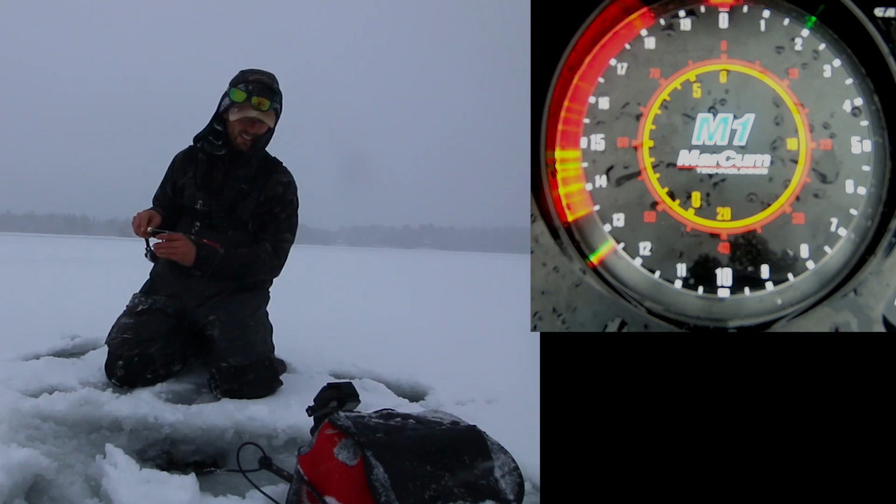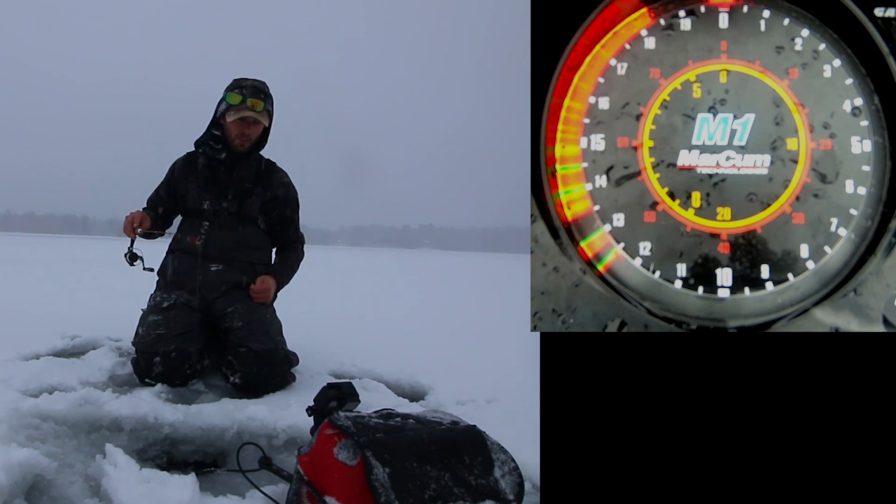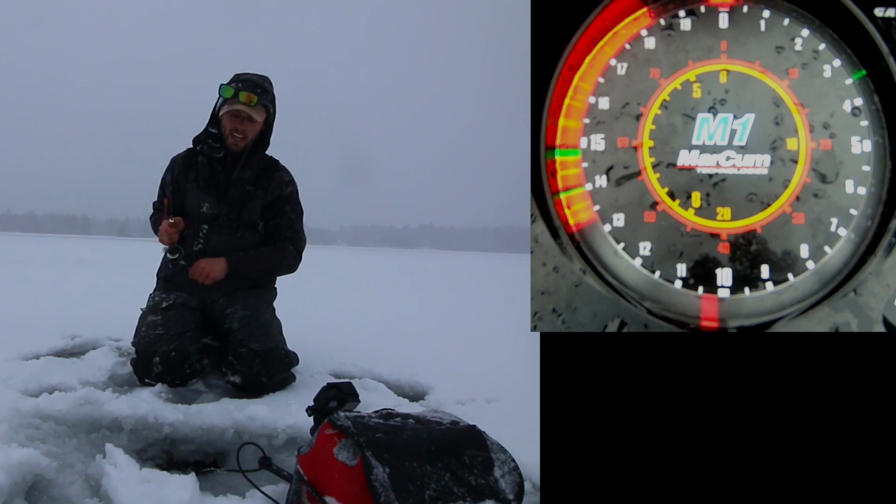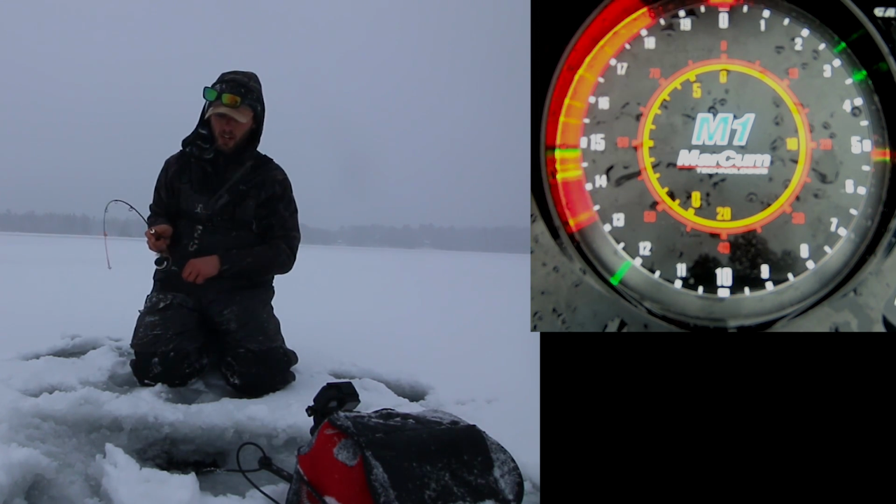We'll let him go. All right, guys, today I'm fishing with a new product from Acme. This is the hammered tungsten jig. We already got a fish just flying up here. And there he is. Now what a hammered tungsten jig is, it's the same great tungsten jig that Acme's been making for a while now, but in a hammered finish like you can see here.